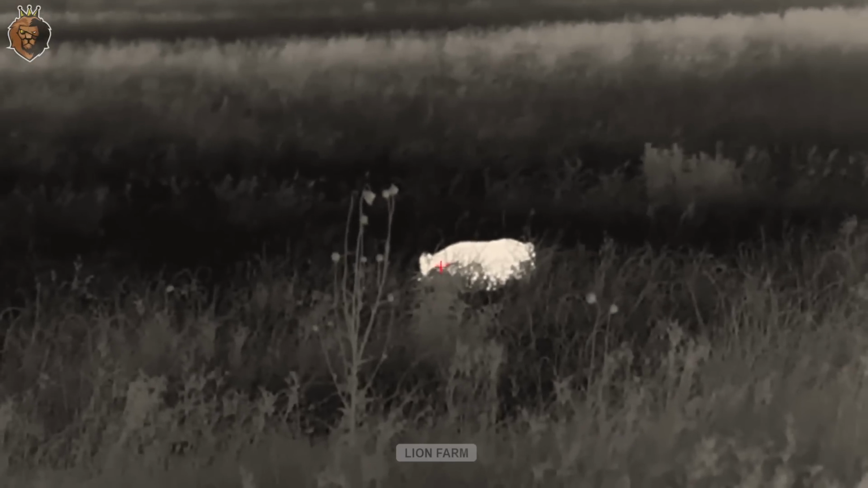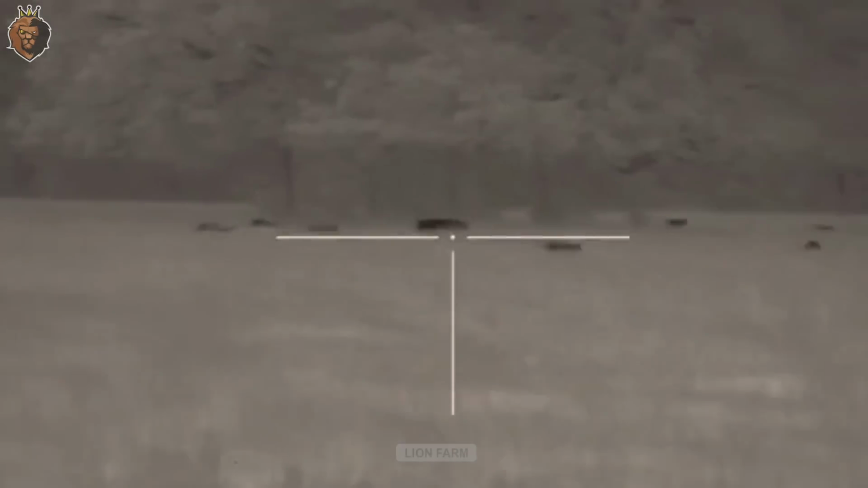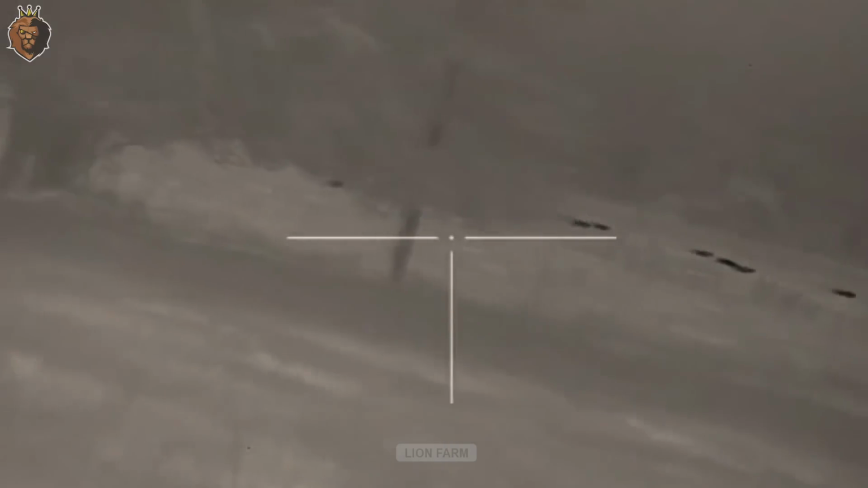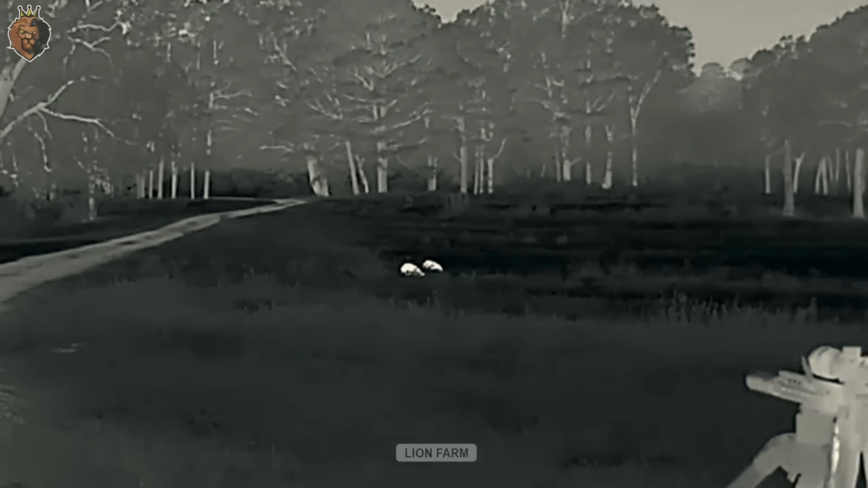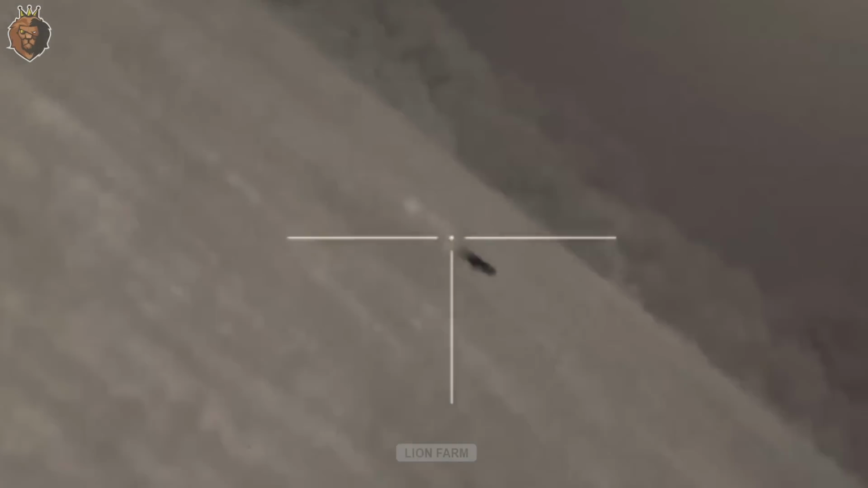The scene shifts to a different location, seemingly a wider, open field. Joe remains focused, his rifle mounted on a stand. He scans the area through the scope, searching for signs of life. Controlling the wild boar population is essential to protect agriculture and maintain ecological balance in the region.